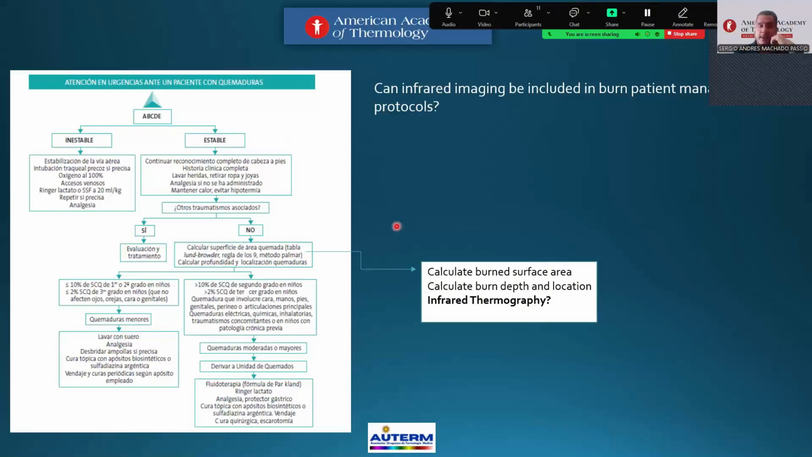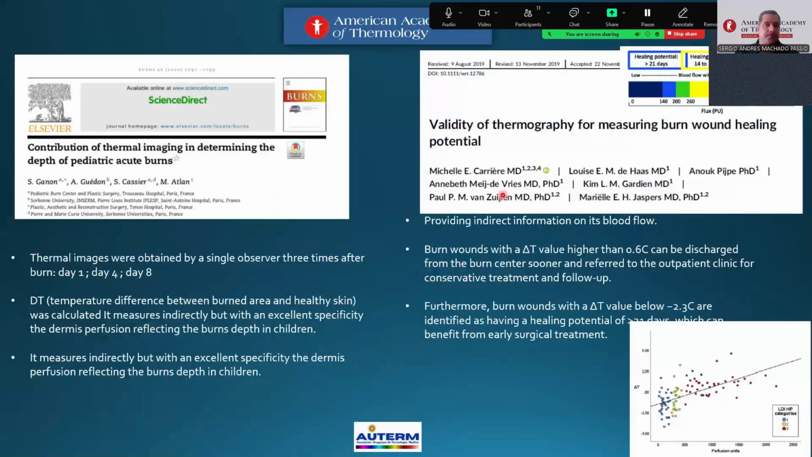If you can, we realize here a point from the clinical signals for calculated burn surface area, burn depth and location area. Why not insert infrared thermography here, in real time and at the same time? What's the opinion of international experience researching?